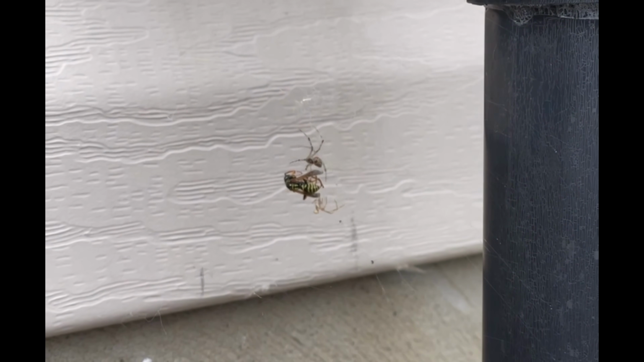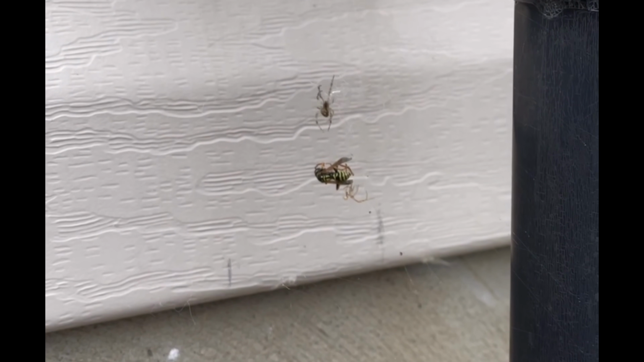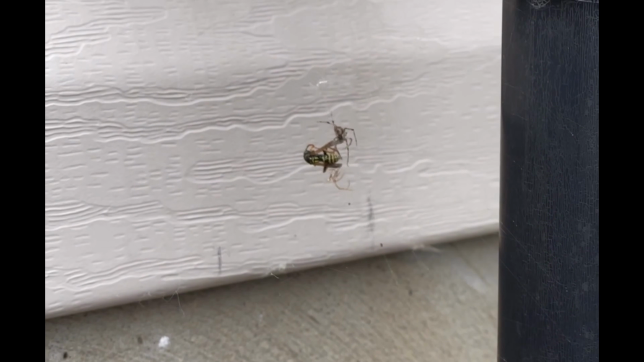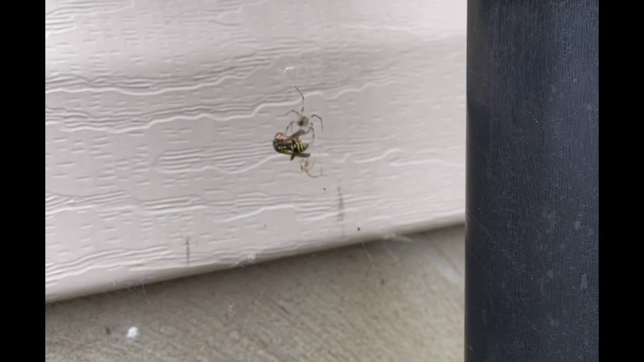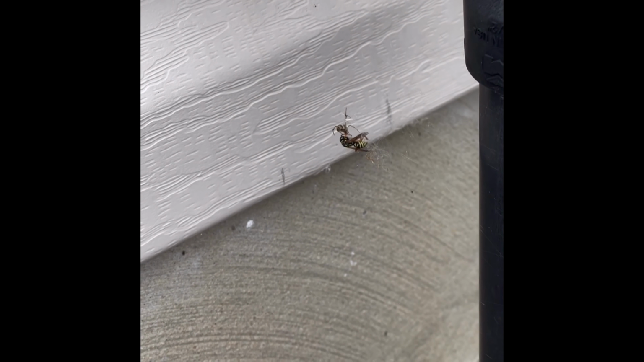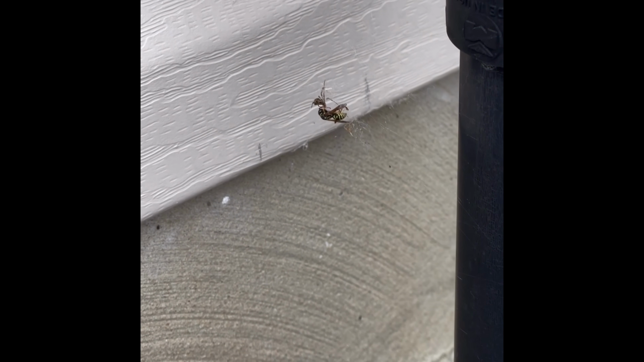Despite the bee being bigger, the spider was victorious in this battle. It trapped the bee within its web and it couldn't free itself from the trap. Watch as the spider begins wrapping the bee up and eating it. Videos like this are always so interesting to me, and the fact that it was taken by my dad makes it all the more special.